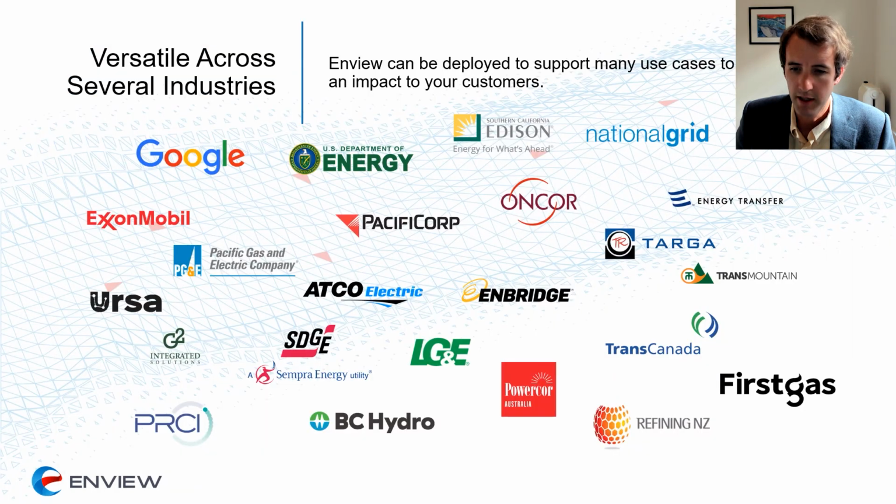Enview has deployed its software in a bunch of different industries in support of LiDAR companies servicing many different clients with different types of infrastructure, all the way from foundational base mapping projects for countries, provinces, states, through to targeted acquisition for corridor work for various infrastructure owners.